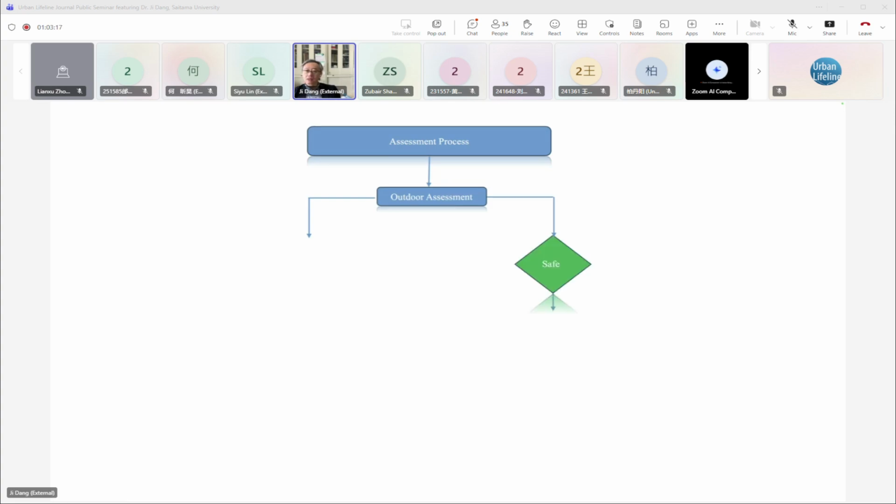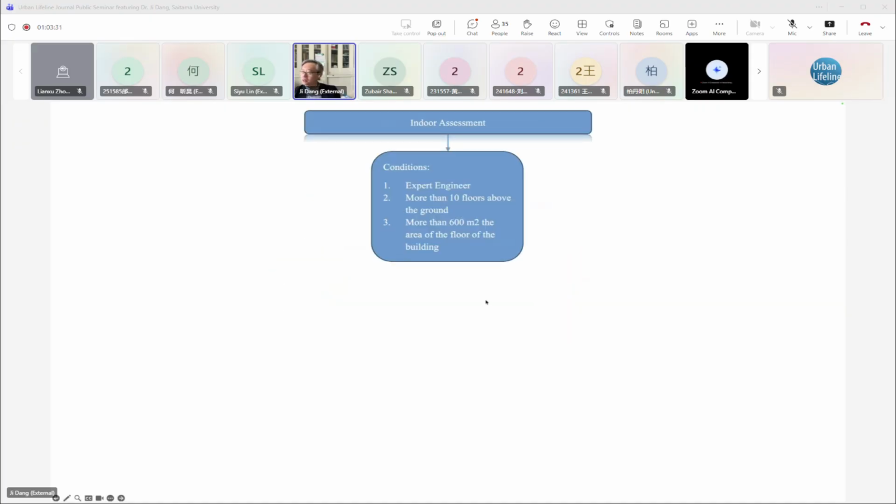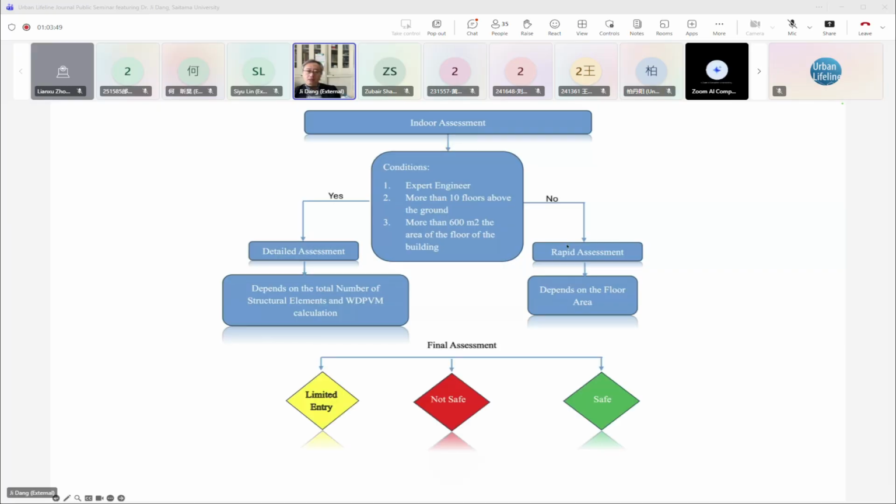So this is basically for buildings. First we do an outdoor assessment, and if it is safe, we can go to the indoor assessment. If it is not safe, we do not enter. For the indoor assessment, this research is basically focused on RC buildings. Then we will check some conditions to separate the process of the AI detection. The inspectors may or may not be expert engineers.